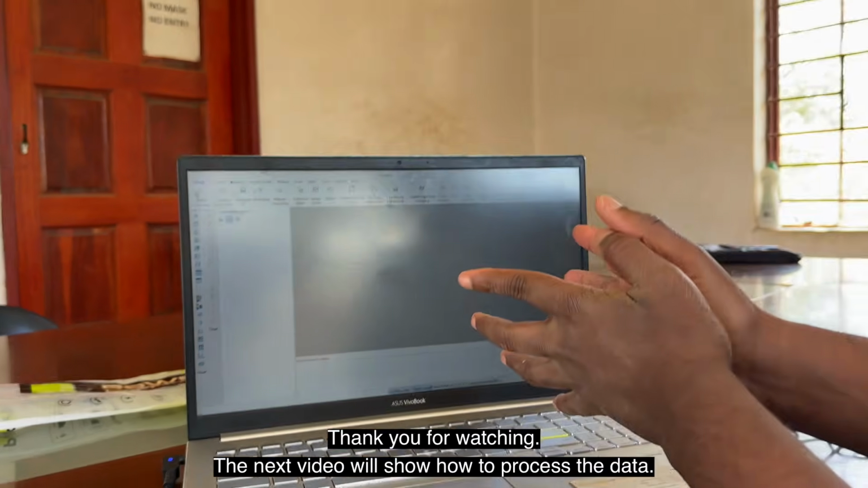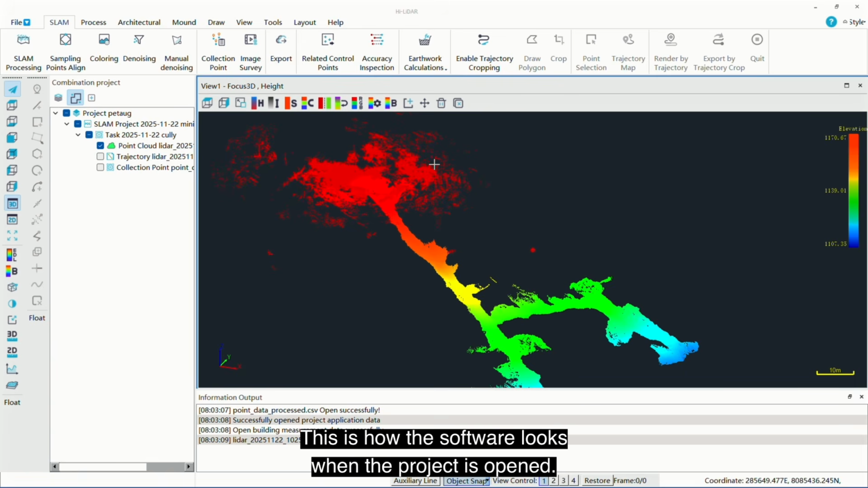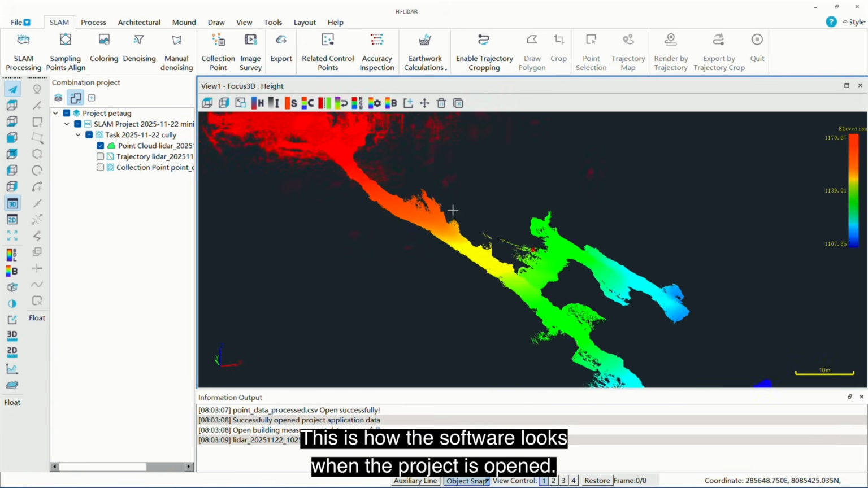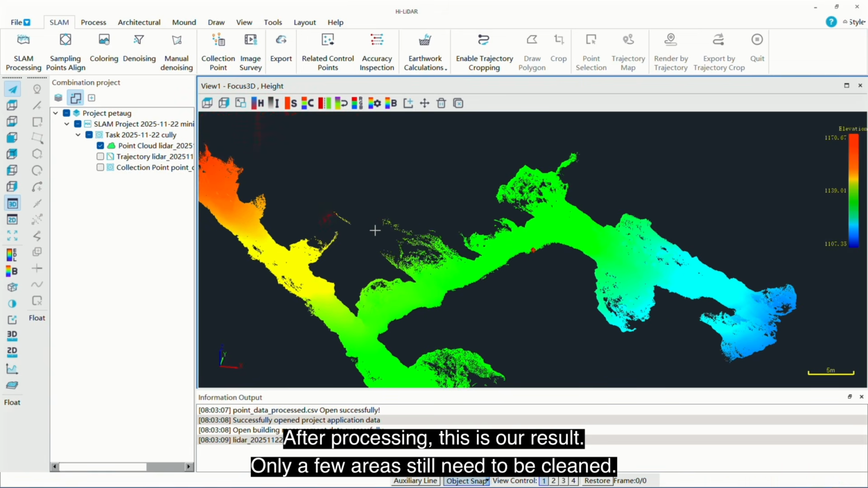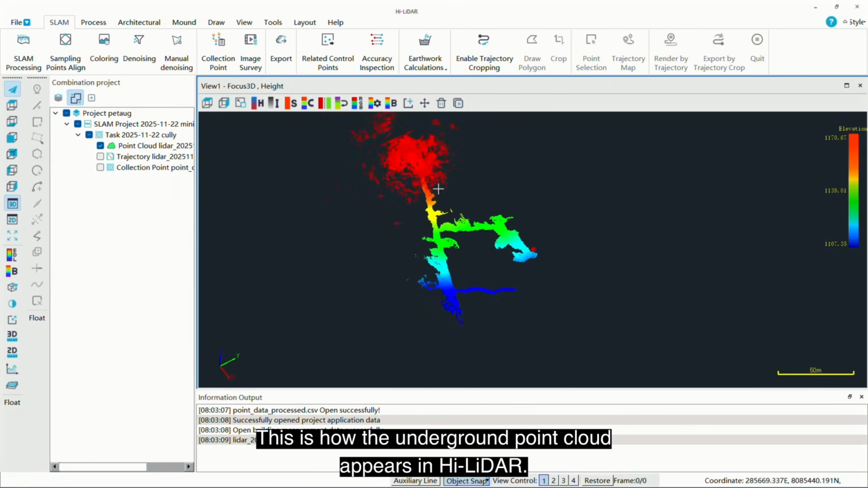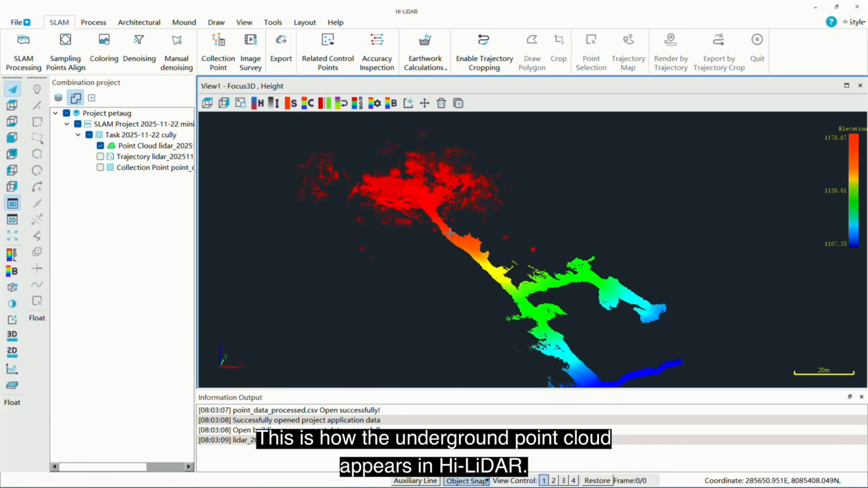This is how the software looks when it opens. Okay, so after we are done processing, this is what we have after importing and processing. What is left is to clean some areas, then you are done. So this is how it looks in the software.